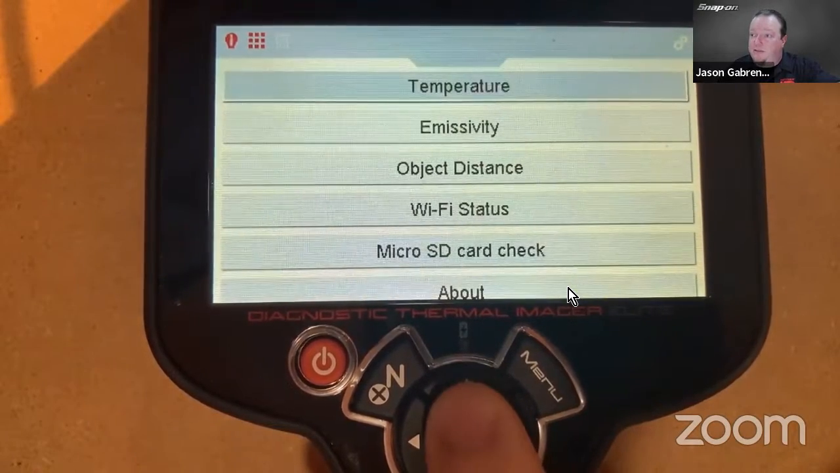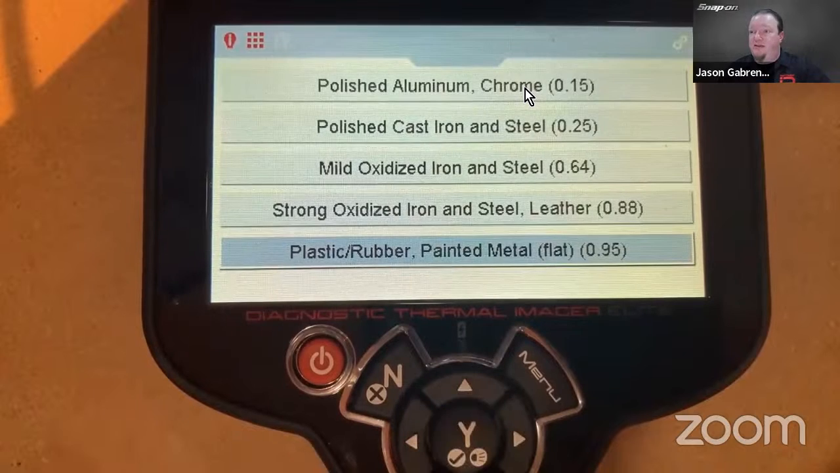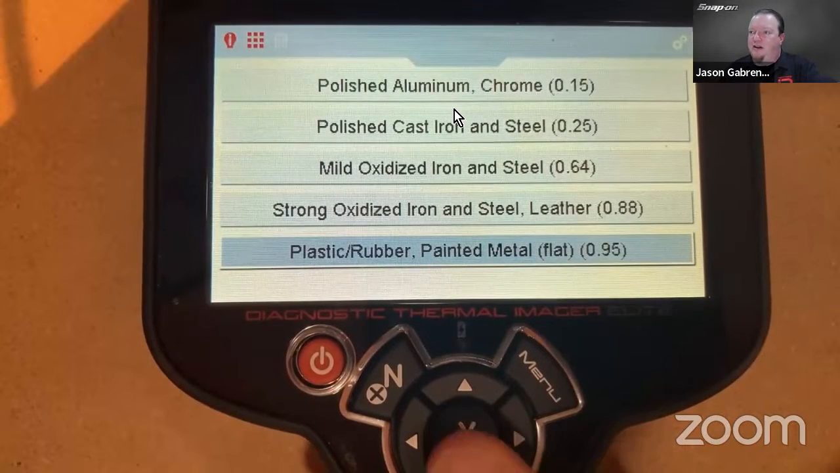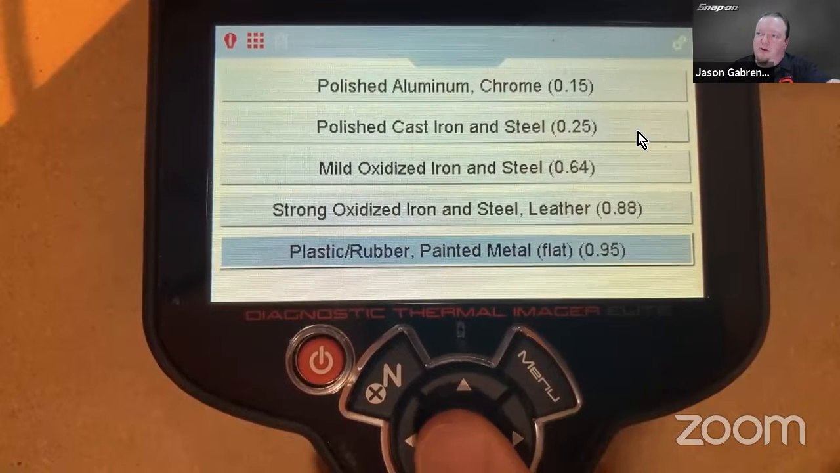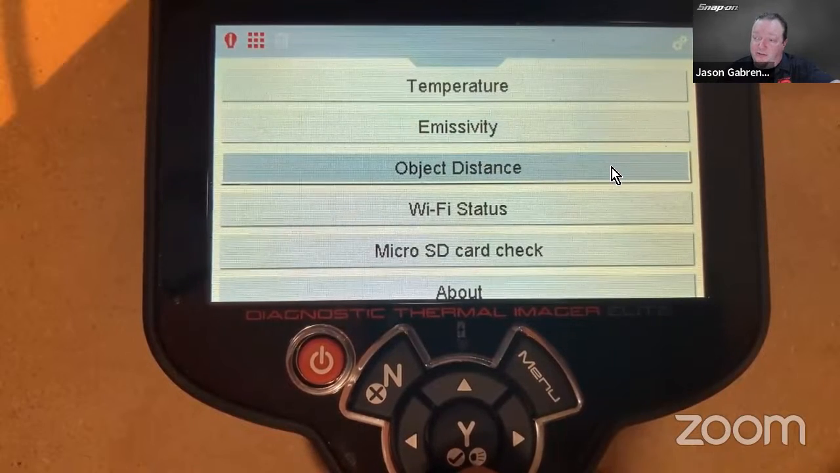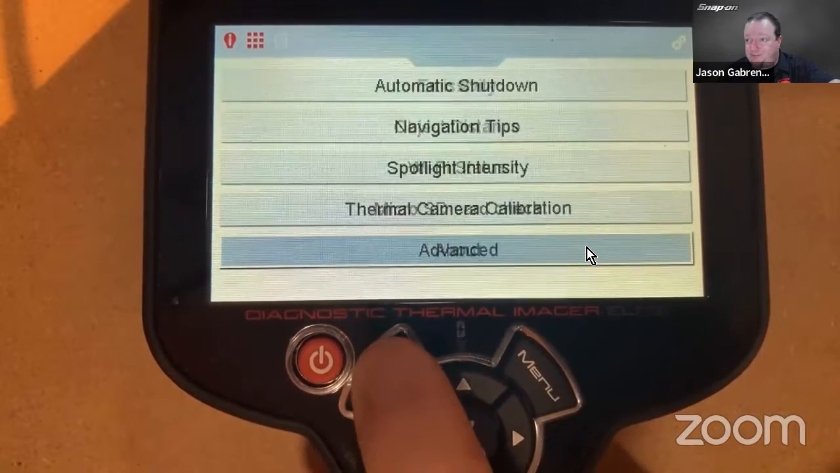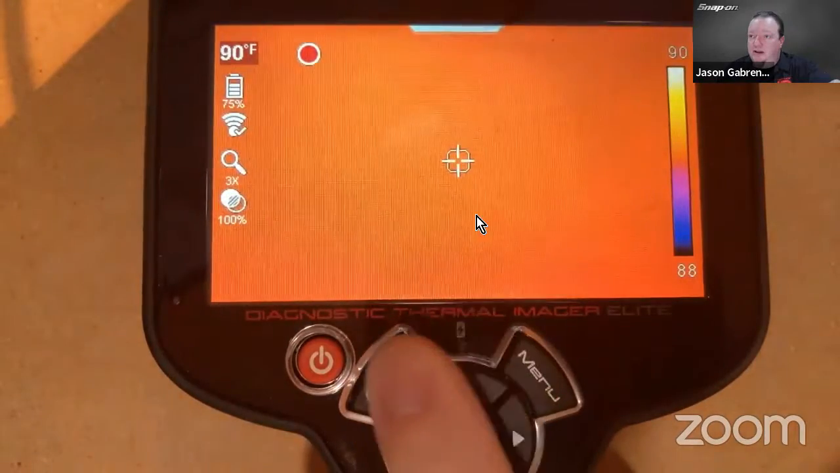And then we have advanced. So in advanced, we have temperature. You can change between Celsius and Fahrenheit. Emissivity. So emissivity is different materials will emit thermal energy at different rates. So it defaults to plastic, rubber, paint, and metal because that's generally what you're going to run into under the hood of a car. We can do strong oxidized iron and steel and leather, mild oxidized iron and steel, polished cast iron and steel, polished aluminum and chrome. You can change that. Object distance, is it near to me or is it far? Wi-Fi status, check the micro SD card, and then some about it. Okay, and then I can back out of that.